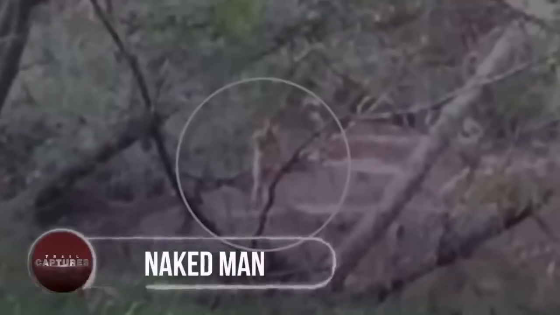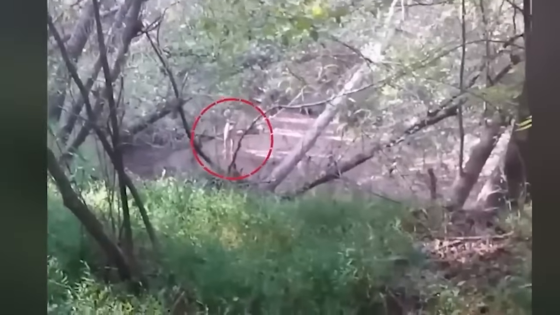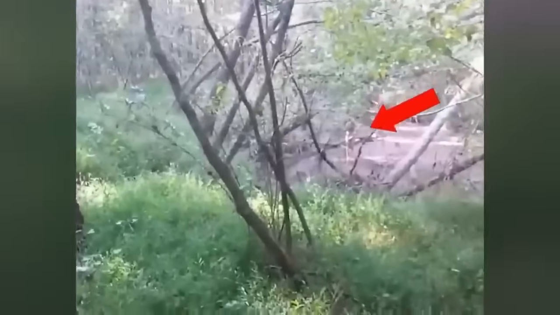Naked man. A hunter was passing through a forest near the Tomorrow World area when he heard someone calling out to him for help. Upon looking down, he noticed a man with not a stitch of clothing on him standing by the creek along with a walking cane.